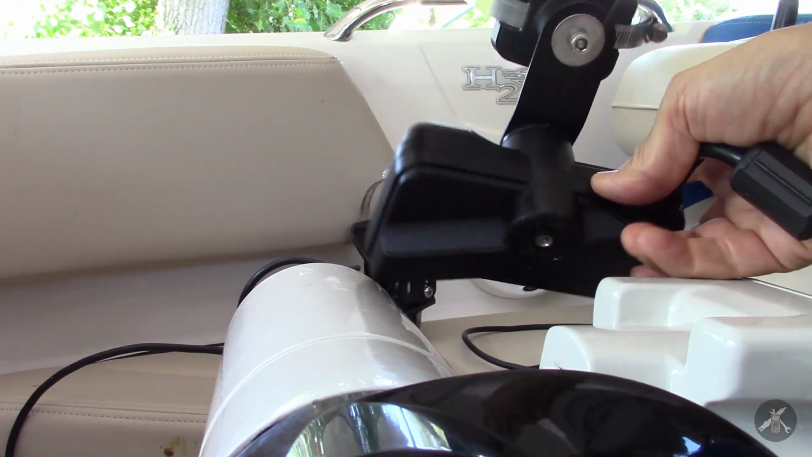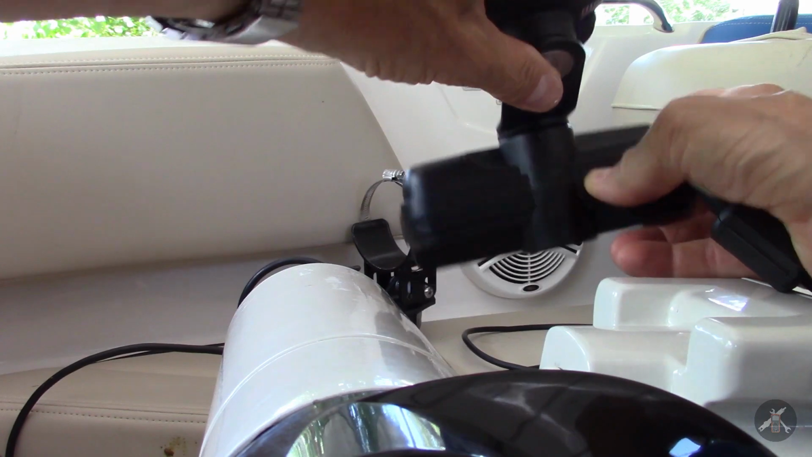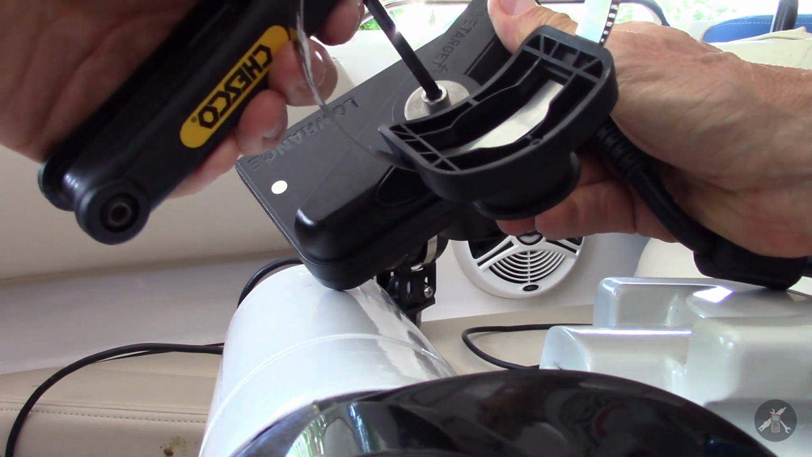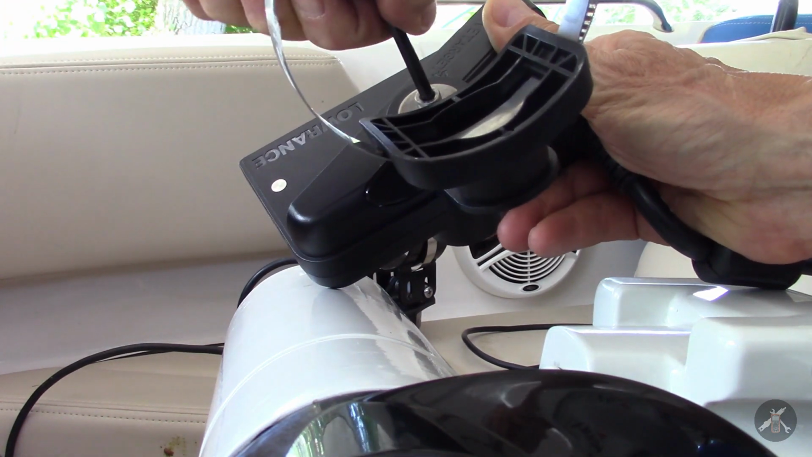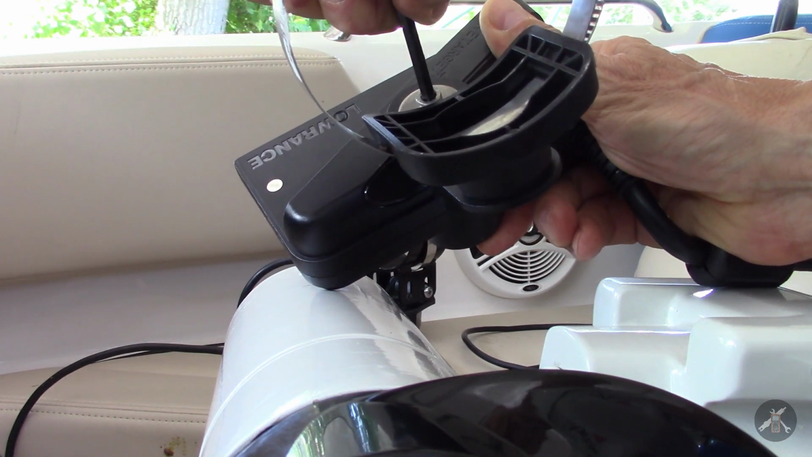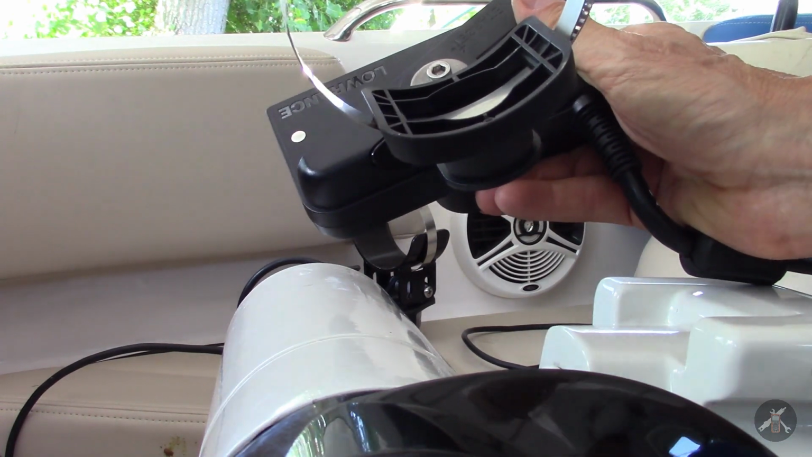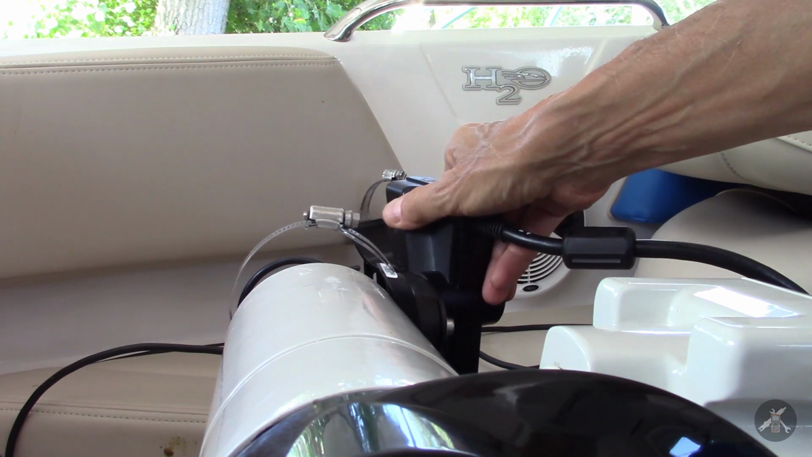And there is an alignment mark over here. I have it aligned. So let's cinch it down. I don't want to kill it, but I don't want to lose it. So there we go. Now let's try installing it back on here.